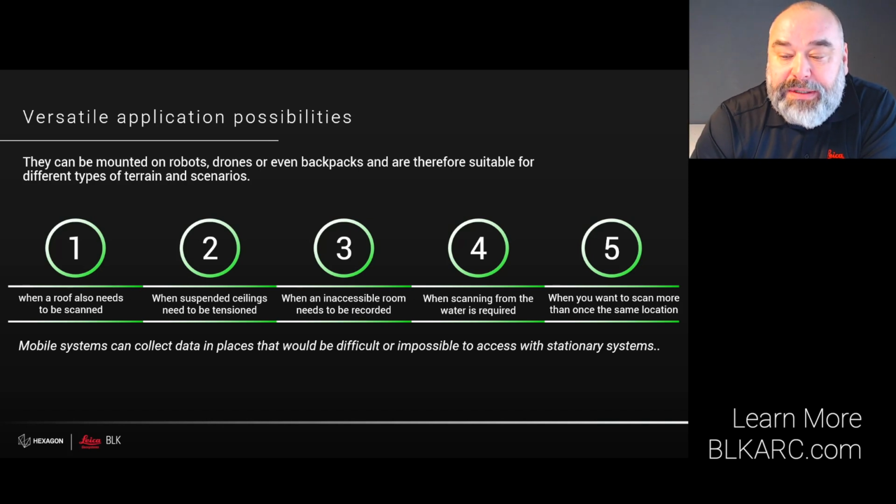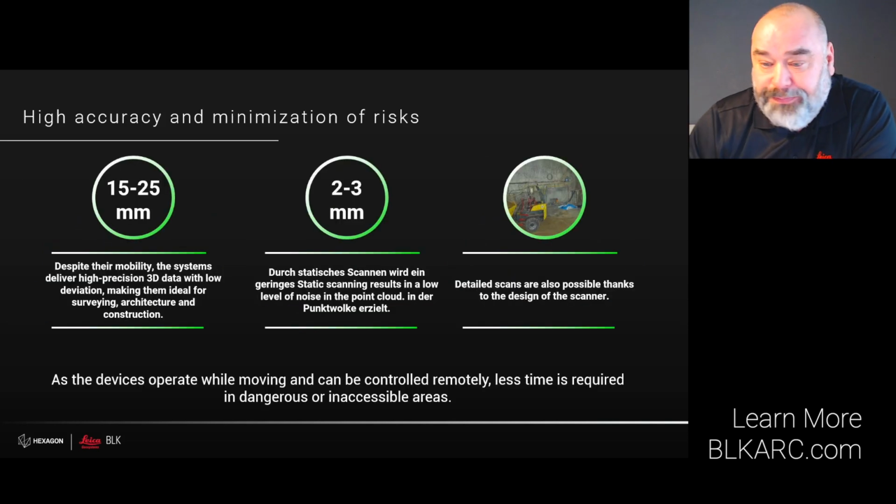If you need to extend your scanning reach, such as for platforms, LPG terminals, or waterways, as I showed before, the BLK ARC can also be mounted on a boat to scan from the water.